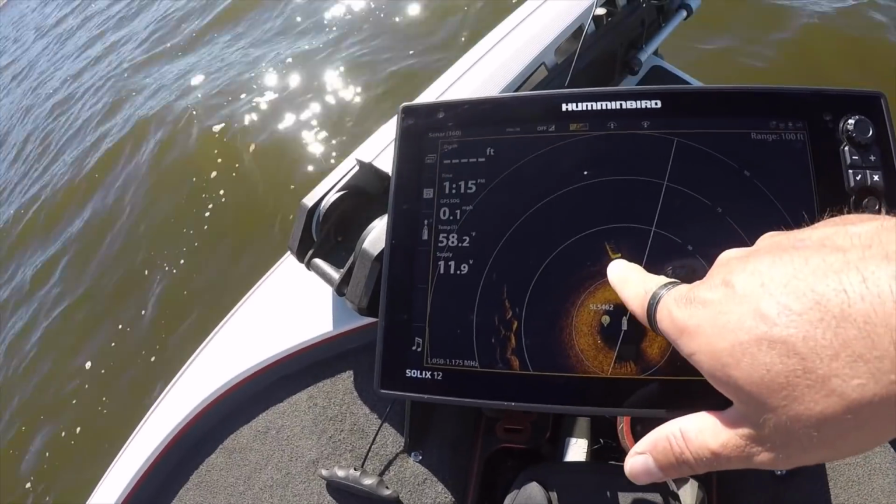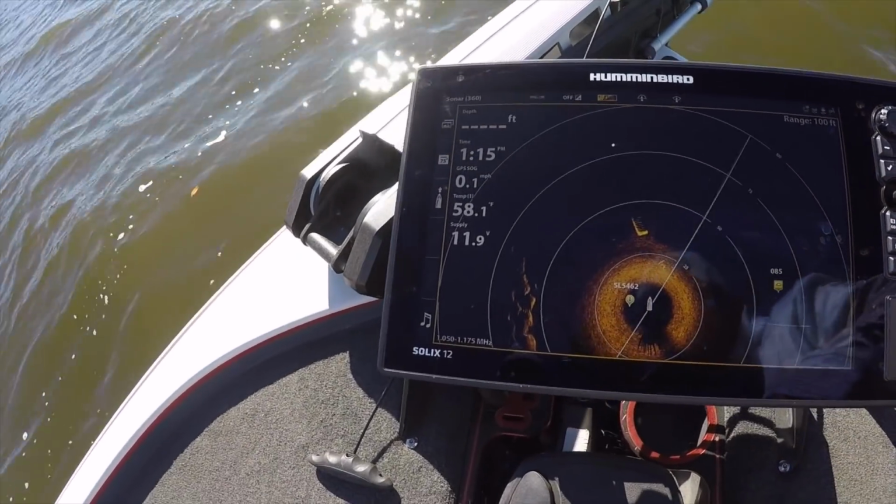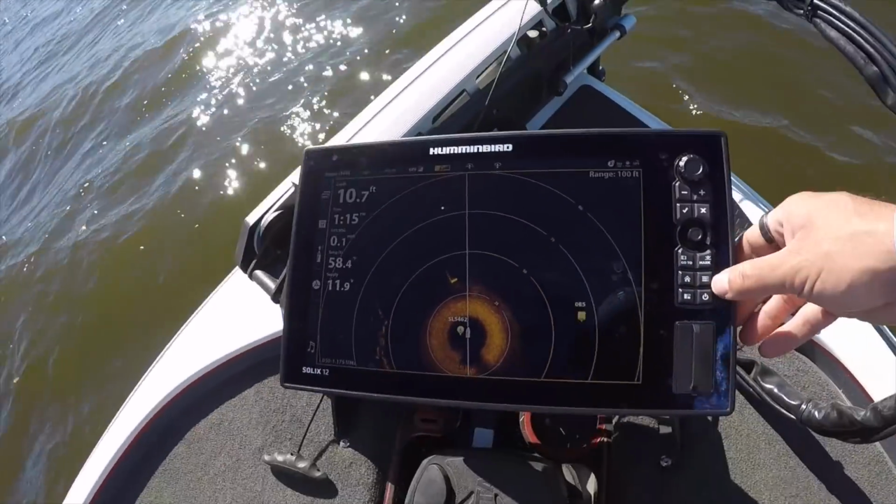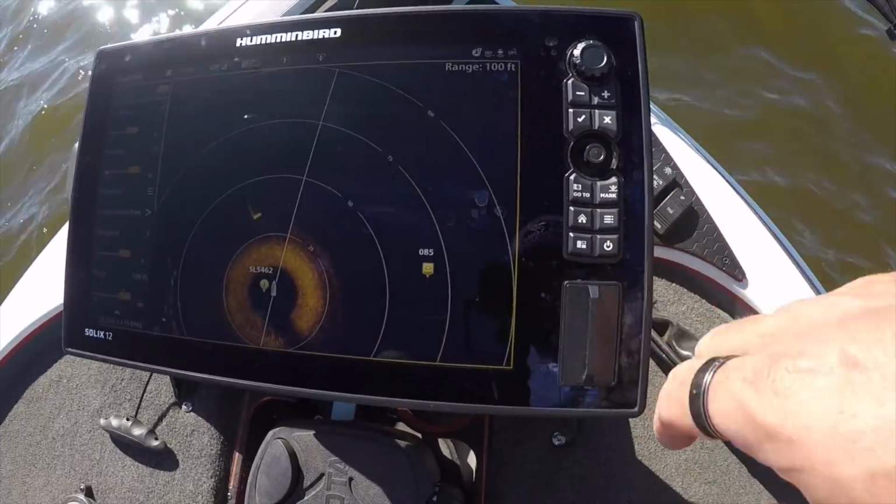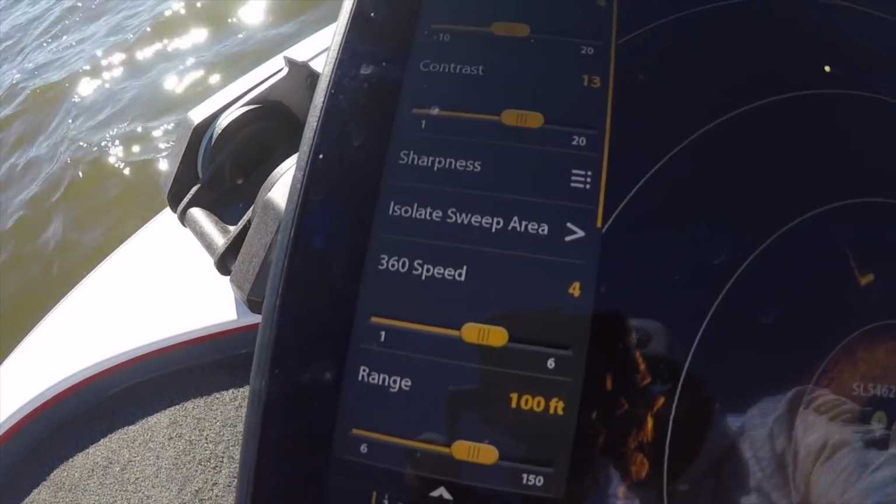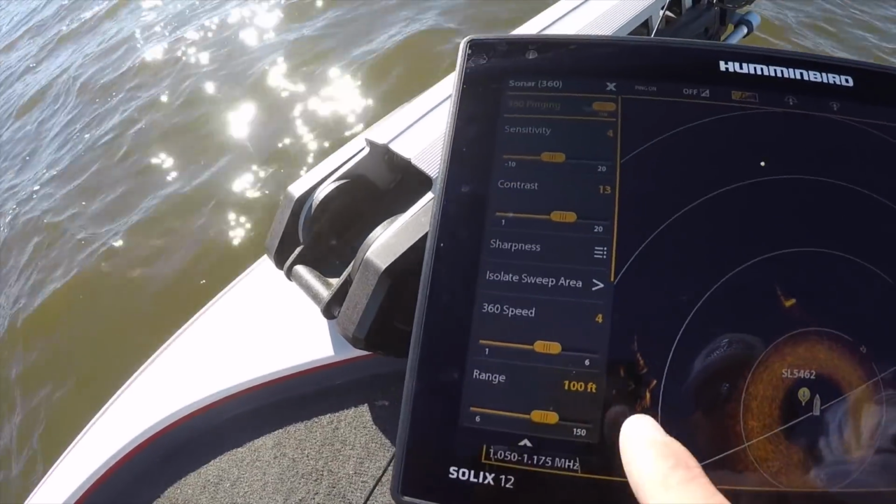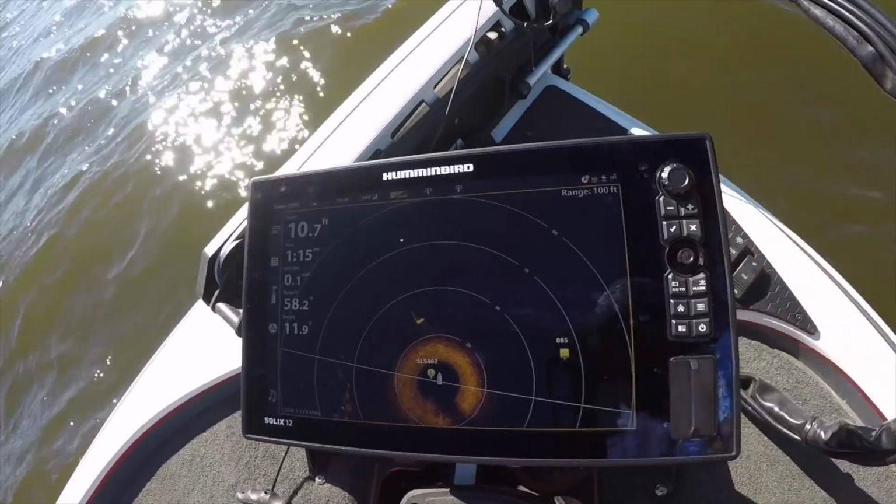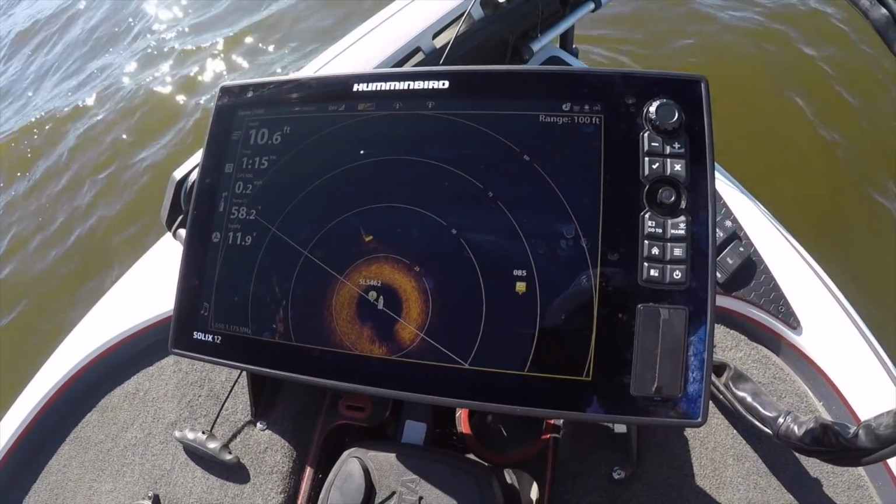Well, there's something right out here in front of us. I don't know what that is. Let's speed up the... Okay, so what BJ did is he just went in here and he hit this button here, which is right there, and then that brings up this panel over here, and you can increase the speed that your 360 is spinning by that. That's basically like your ping speed on a traditional sonar. So now you can see that line's moving much faster.